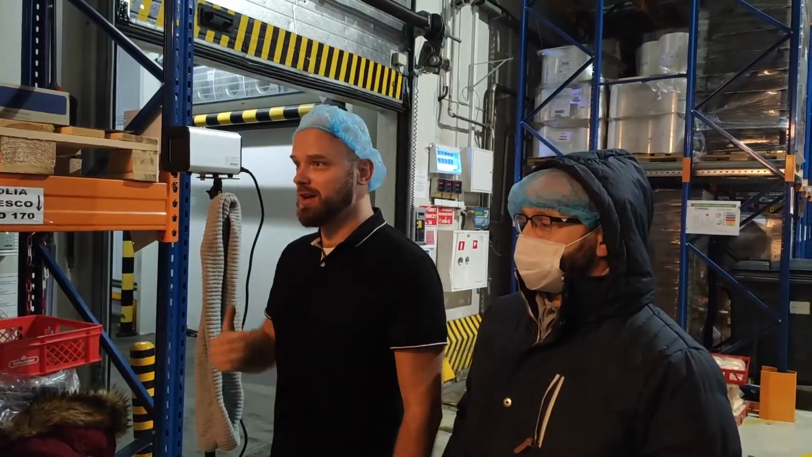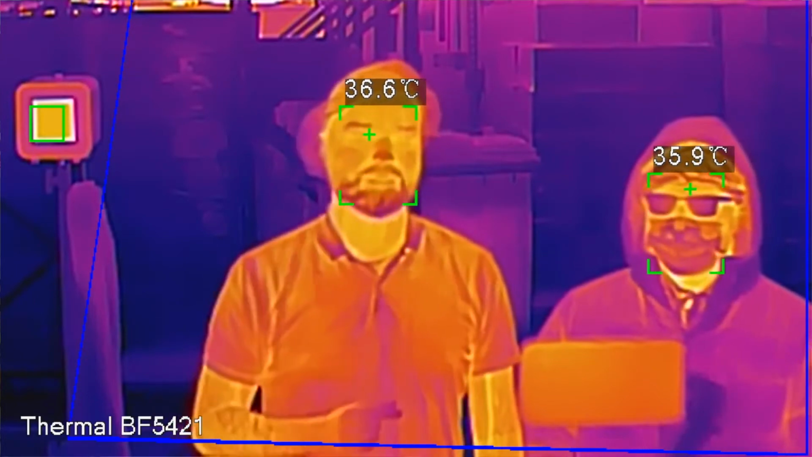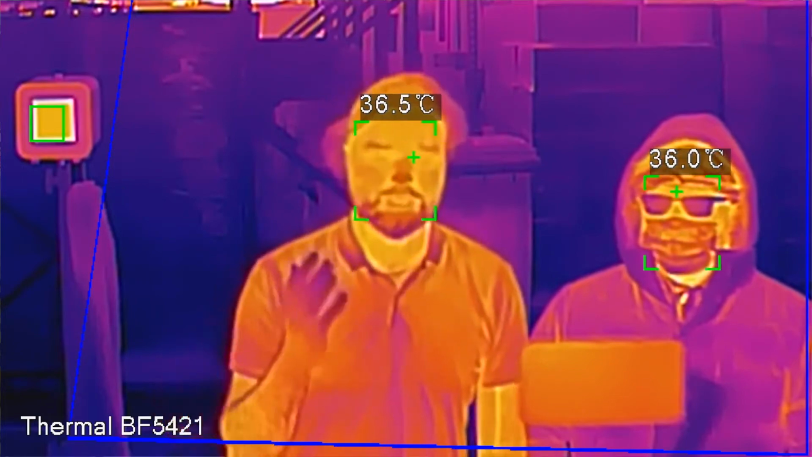Hi, you will never guess where we are right now. This is actually a huge bakery, and right behind us is the biggest fridge we could find. In the emails, on our Facebook page, and on our blog, you often ask us, okay, HBTM is fantastic, it's working great, but what's gonna happen during the winter? What when the temperature drops?